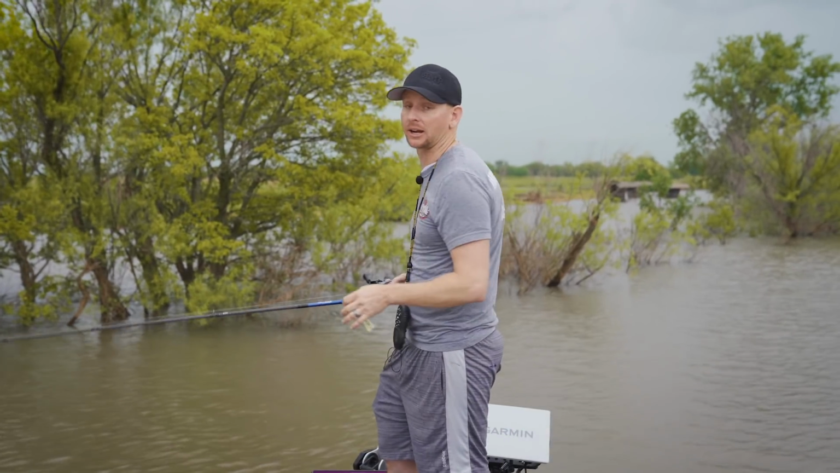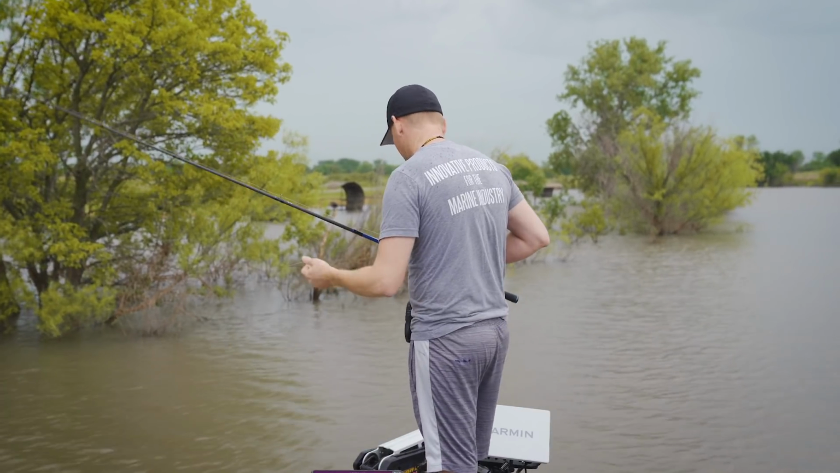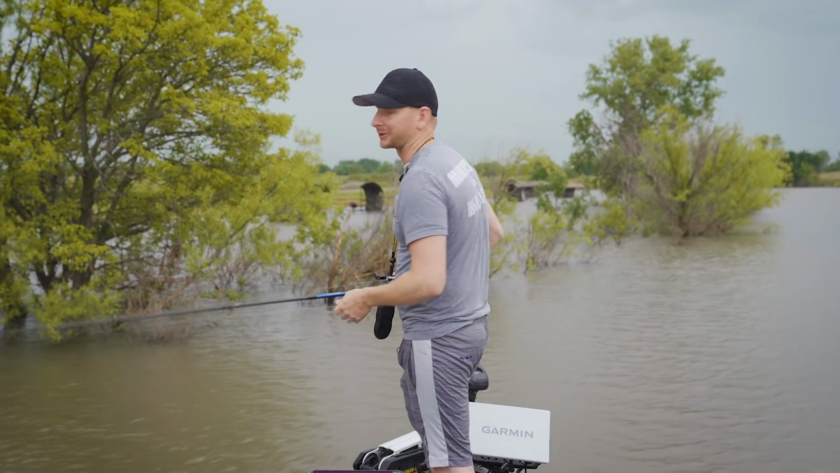So if you keep that in mind, it's again a great tool for finding the structure on here. Again, I've got a 1/2 ounce swim jig on here. You can see it on the screen going up and down. We saw a couple fish following it. I'm assuming crappie, since we're around a ton of brush.